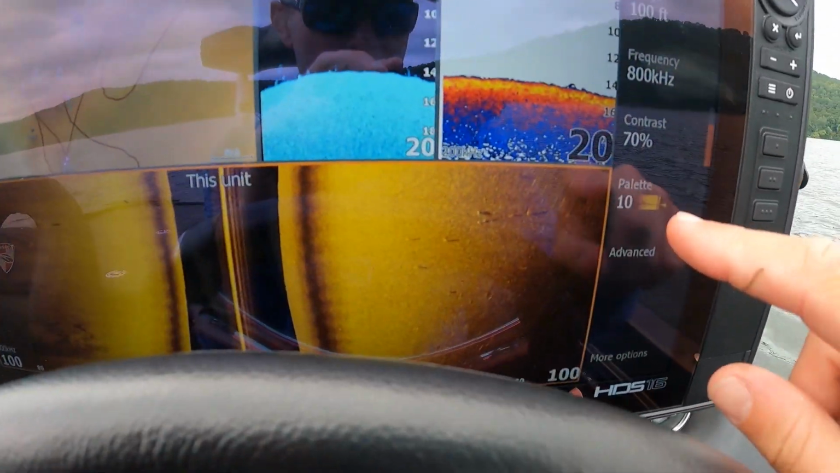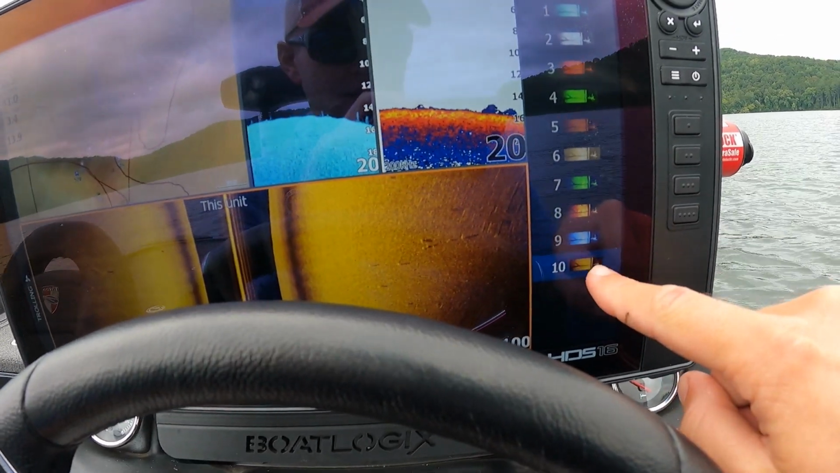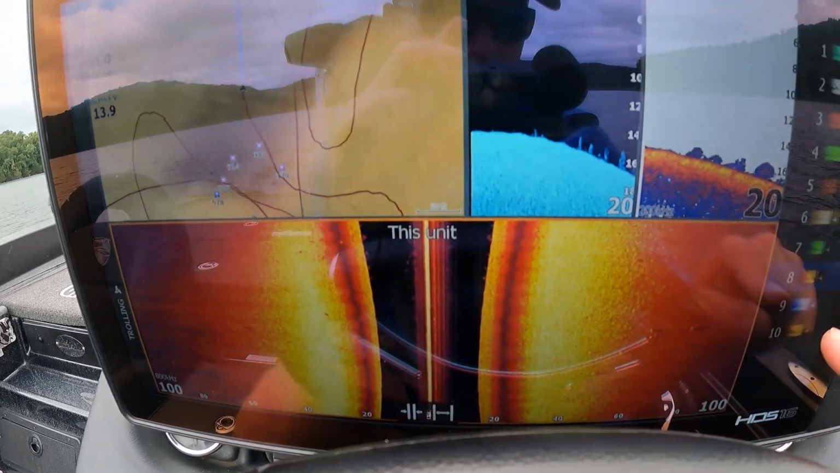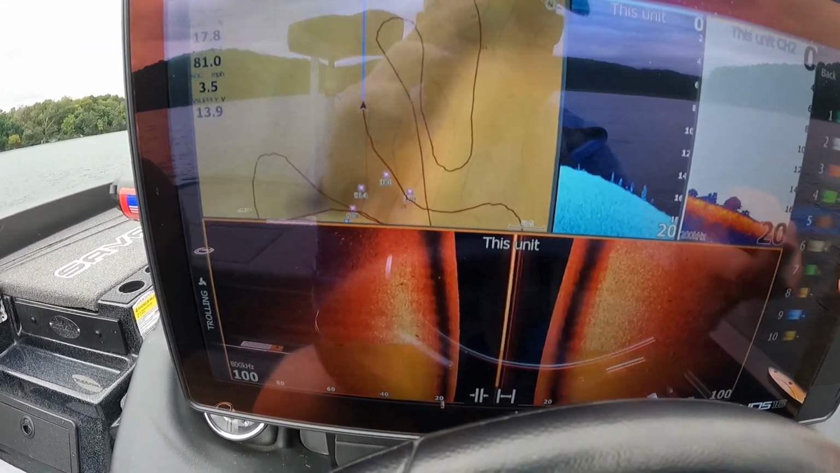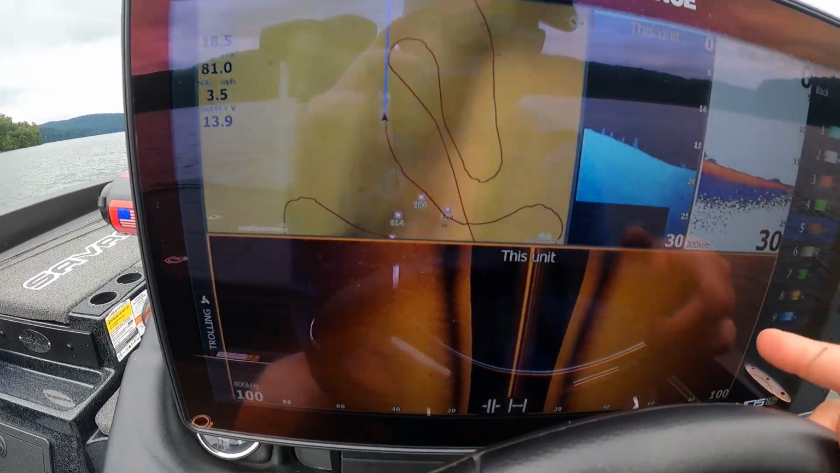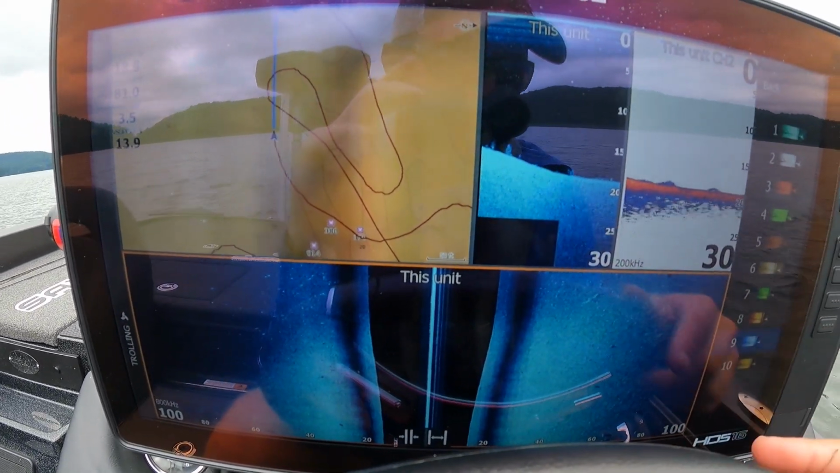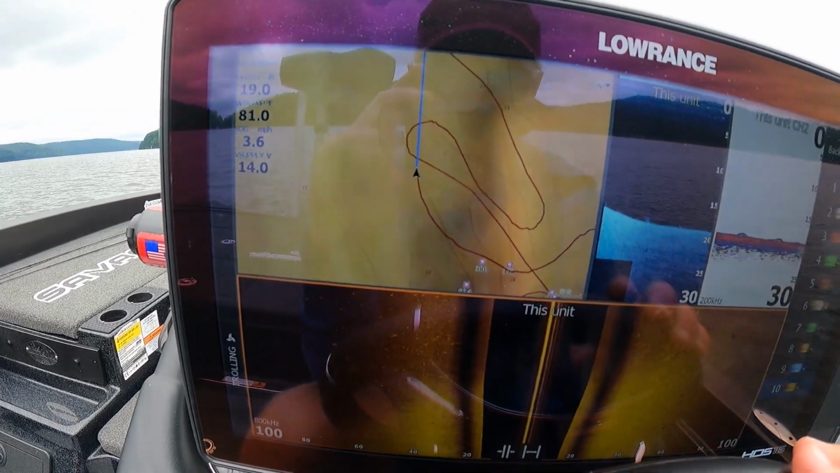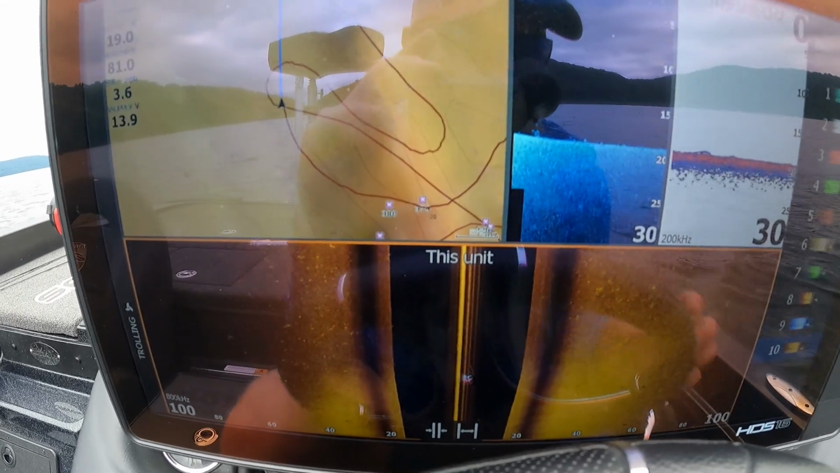I'm using palette number 10 for my side imaging. That's this amber color. You've got different varieties. This is a really bright, lava kind of color. You've got a more reddish one. You've got more toned down ones. This is a good one too. I like this number 5 as well. 9 is good too. It's that blue, the same blue that I'm using on my down imaging. But I really like just that 10. It's just that standard yellow amber color. It just seems to be the best, in my opinion.